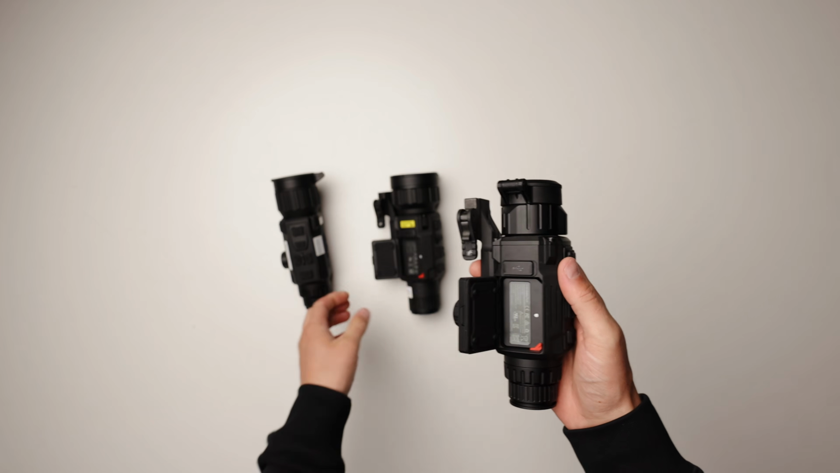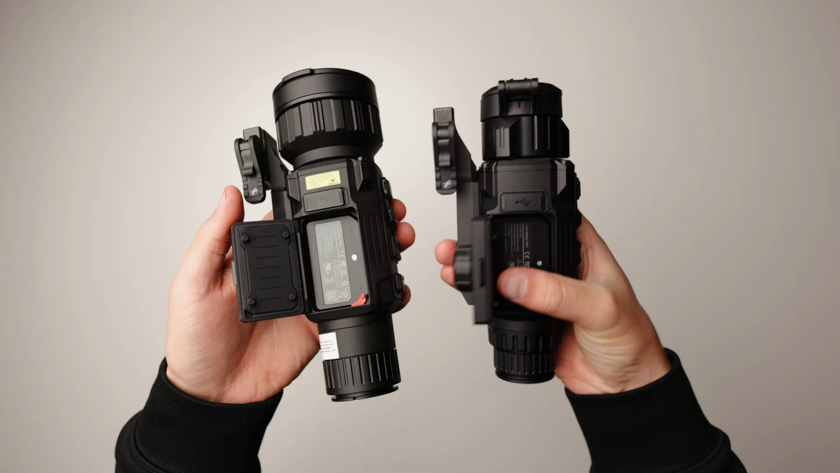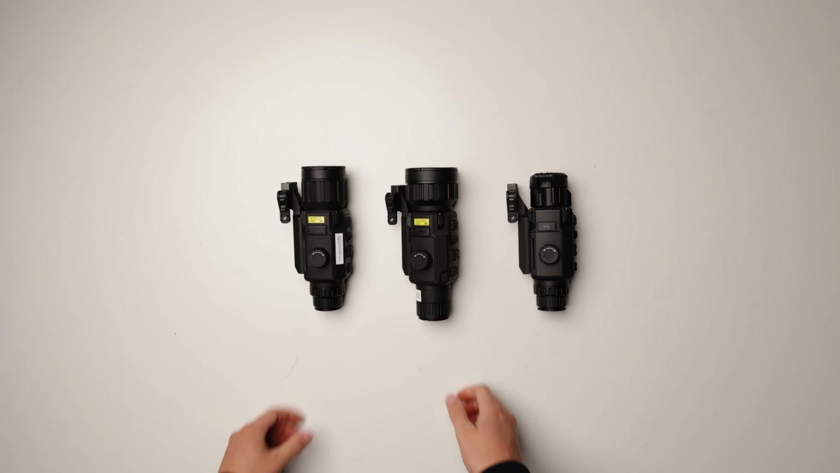I'm not sure how they can improve it from here, but I think I also said that about the version 2 Rattler, so big fan of this overall. I can absolutely recommend it. I've really loved getting to know this new technology. A vital part of all of this is training with it so you know its capabilities and so you can use it to its fullest potential. Hopefully this helps you out when it comes to making a decision on which option is right for you.